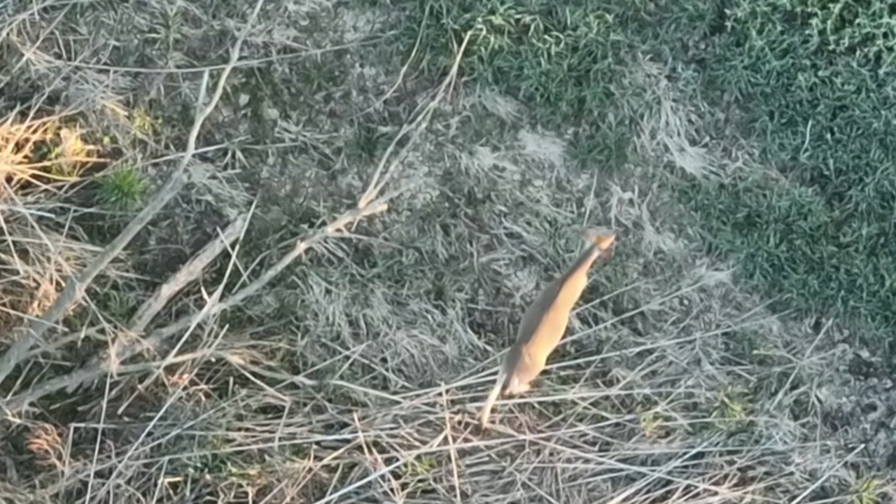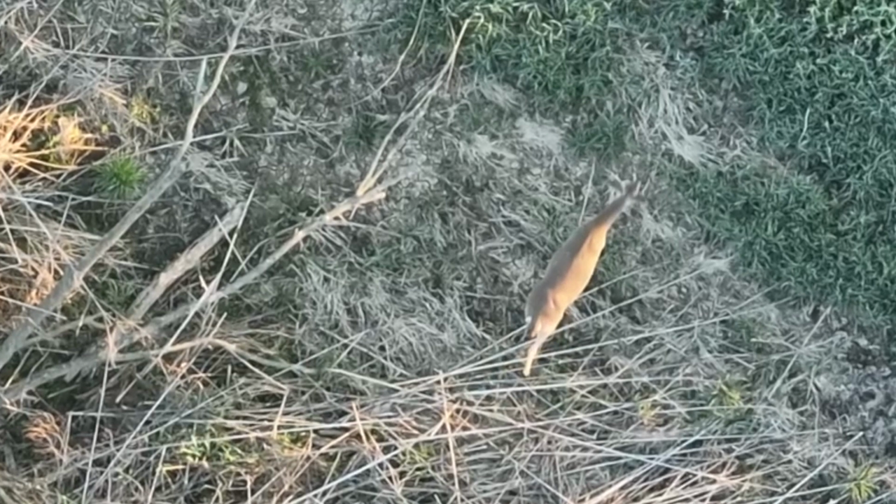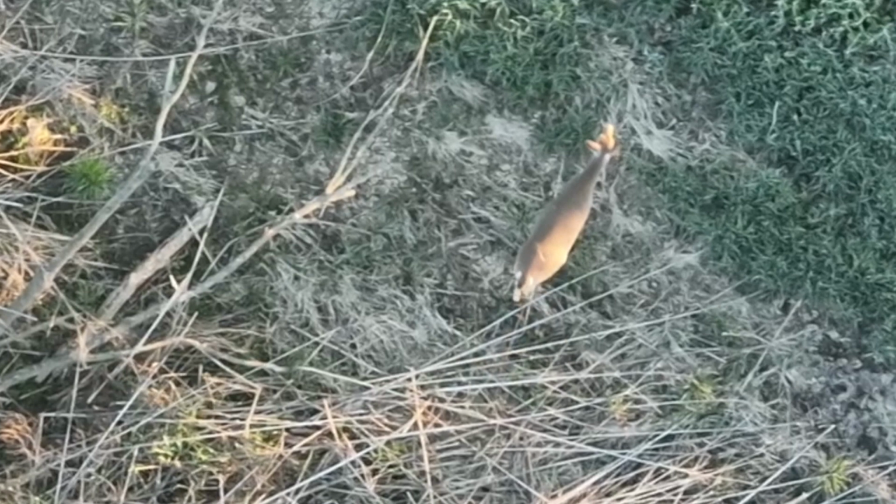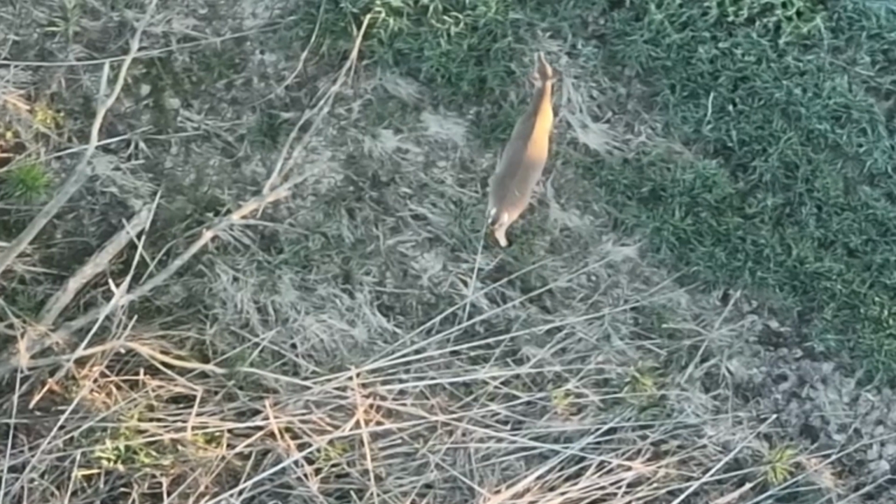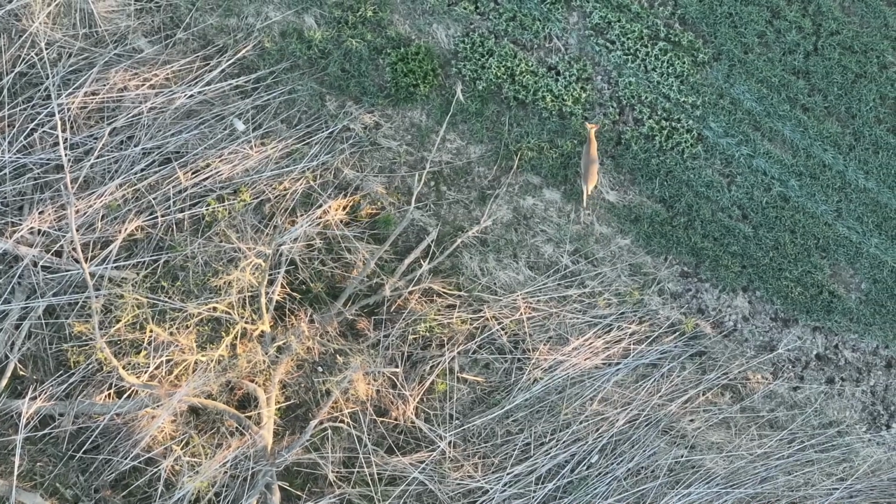As this animal leaves the area and got out in the bright sun, I wanted to determine whether it was a doe or a buck. I'm thinking this is a doe. Those might be nubs there, but I'm thinking it's a doe. It had two other smaller animals with it. So, but I'm not 100% sure.